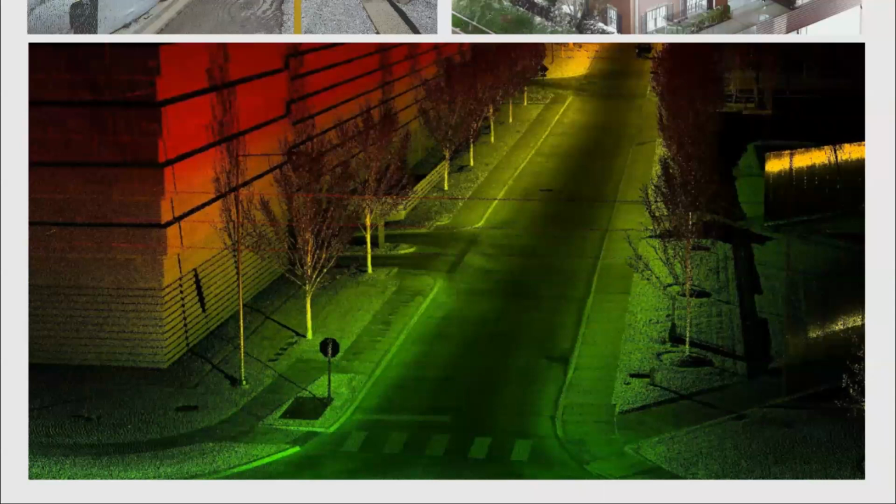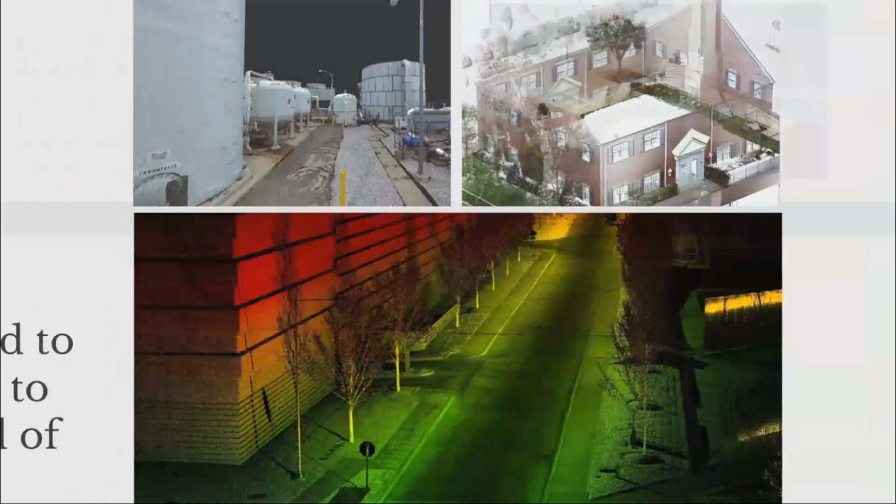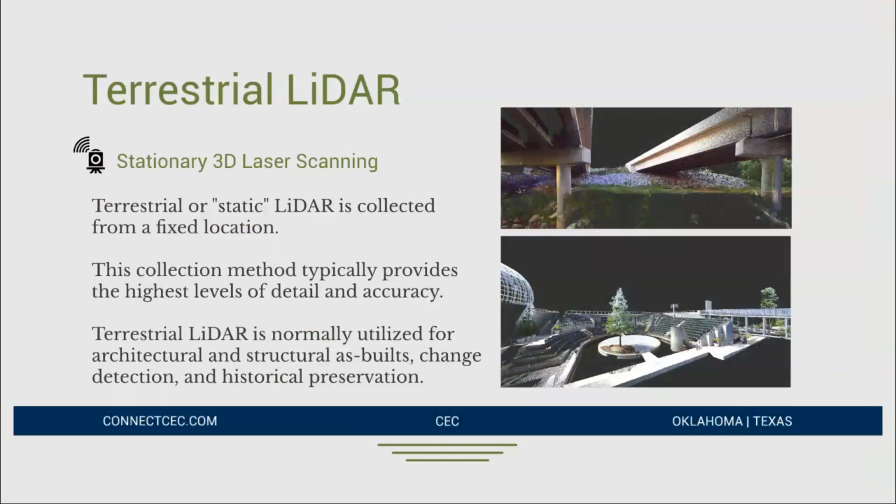So when we're looking at a LiDAR point cloud, because we are getting those intensity or reflectivity values, it helps your brain understand the scene that you're looking at. It makes a lot more sense. So that's LiDAR 101. That's how the technology works.